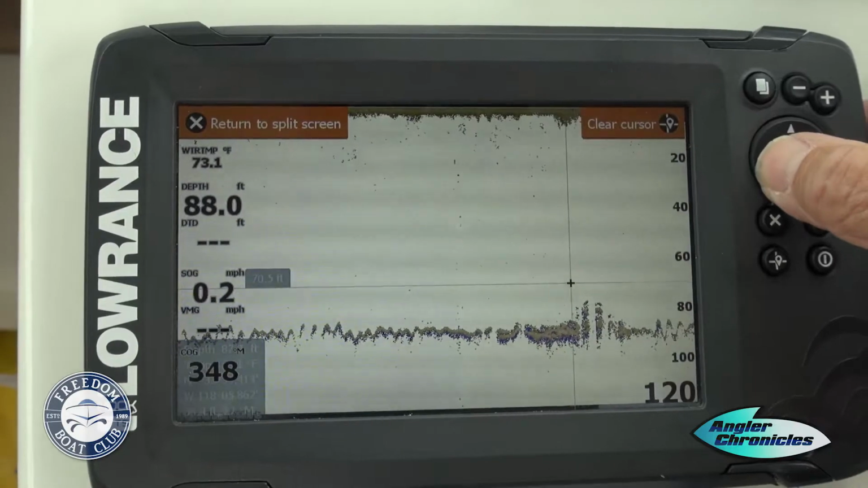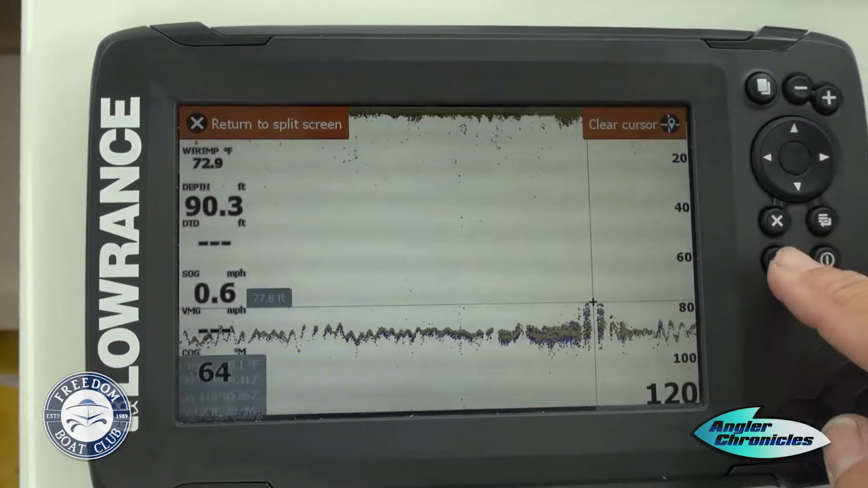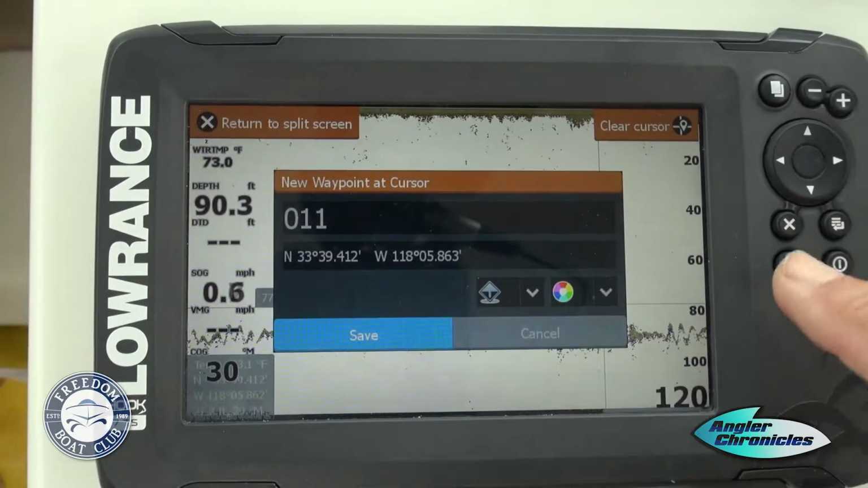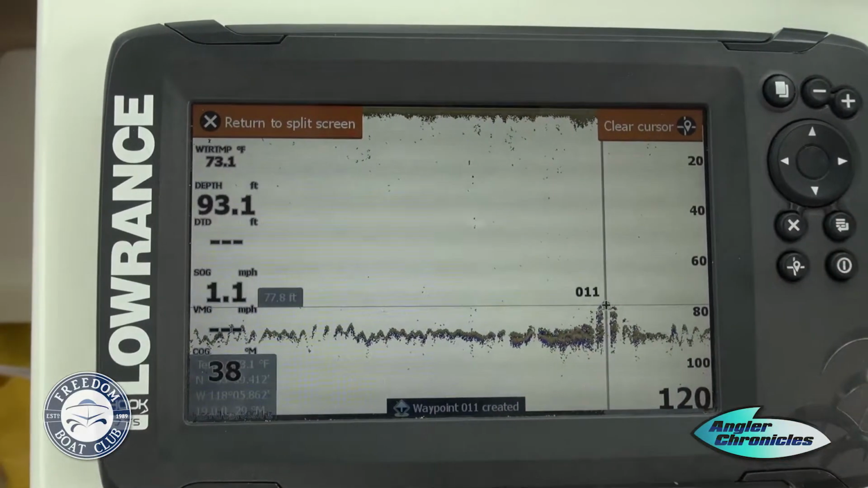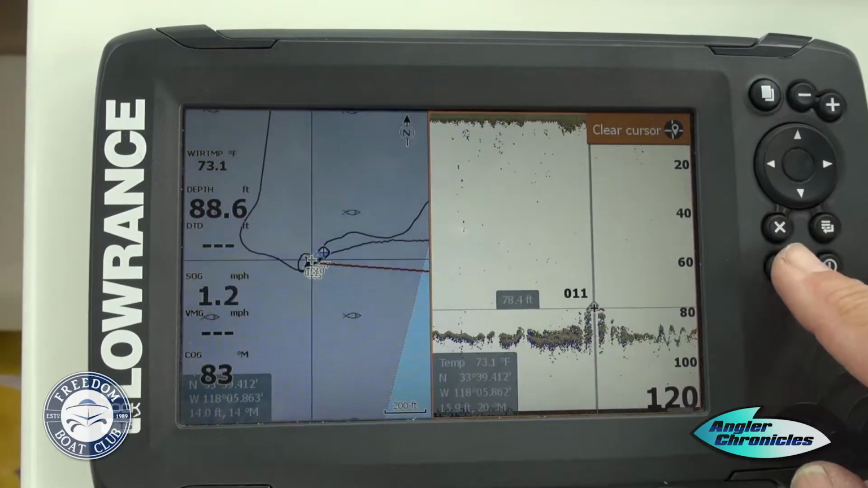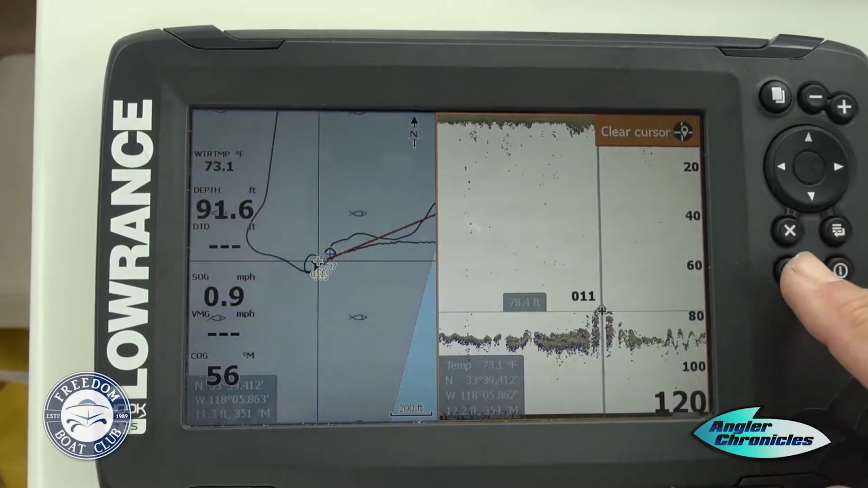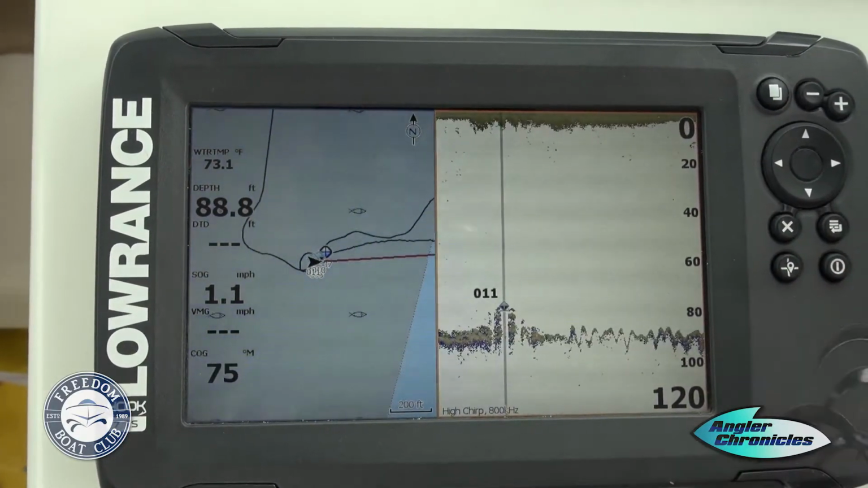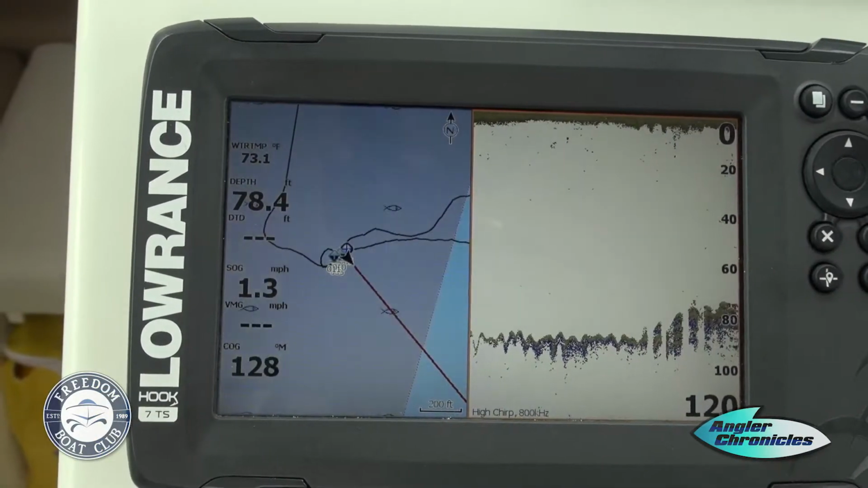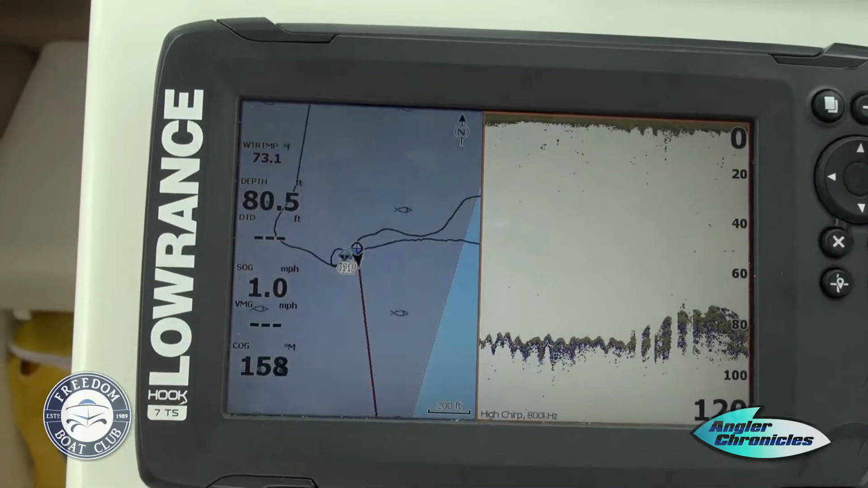Now you can simply just take your cursor, and we want to go ahead, mark right on top of this pod, press and hold that little light bulb, comes up with number 11, press enter, that marks it right on spot there. Exit from here, hit your light bulb, look up here in the corner, clear cursor, you want to get that graph, that up and down moving again, and jump back over here. Oh, look at that. Look at that. Yep. Came up to 78 feet right there.